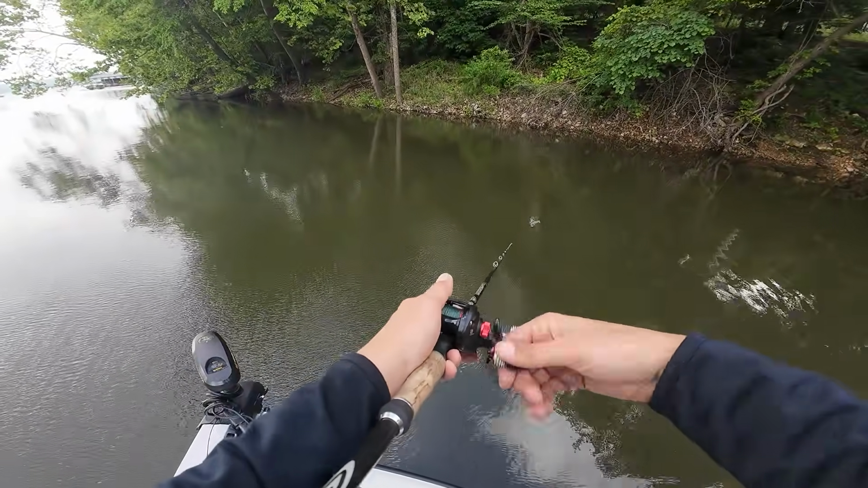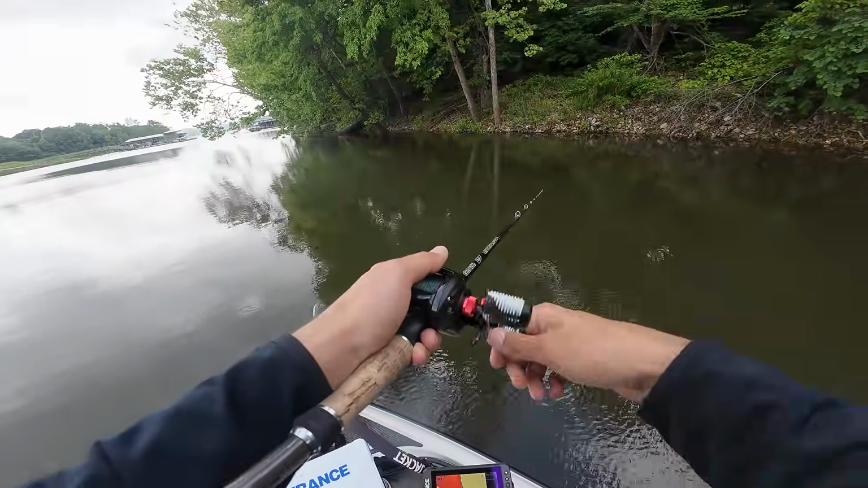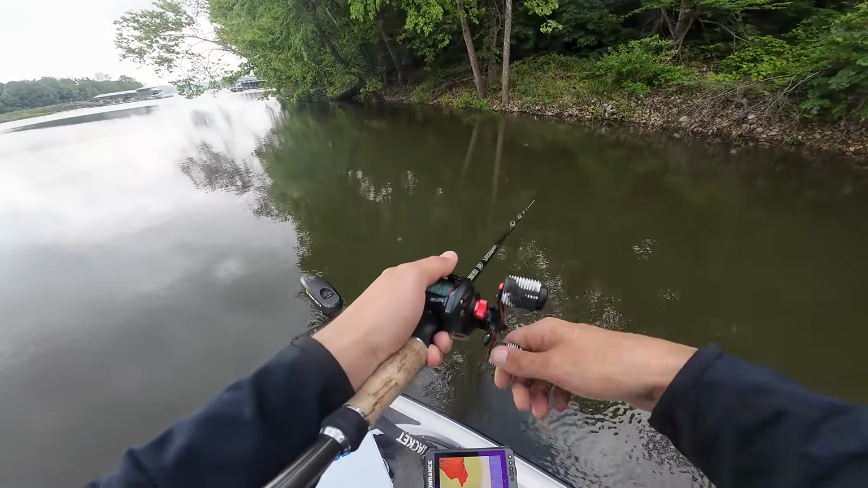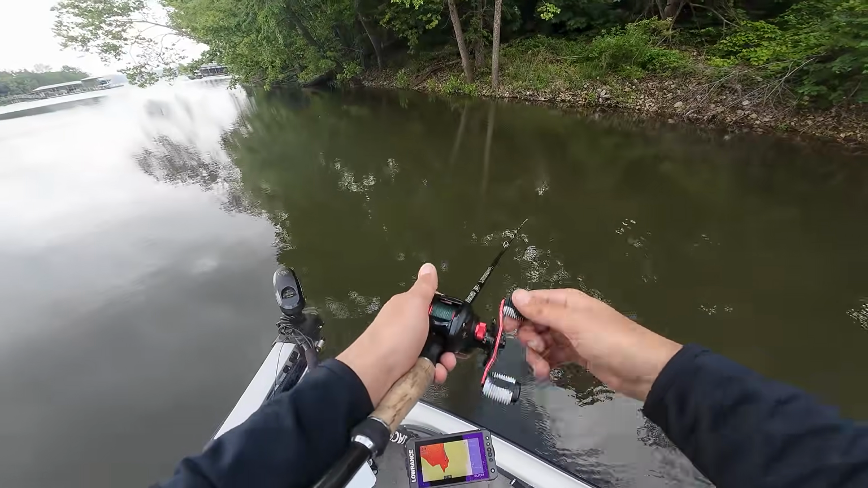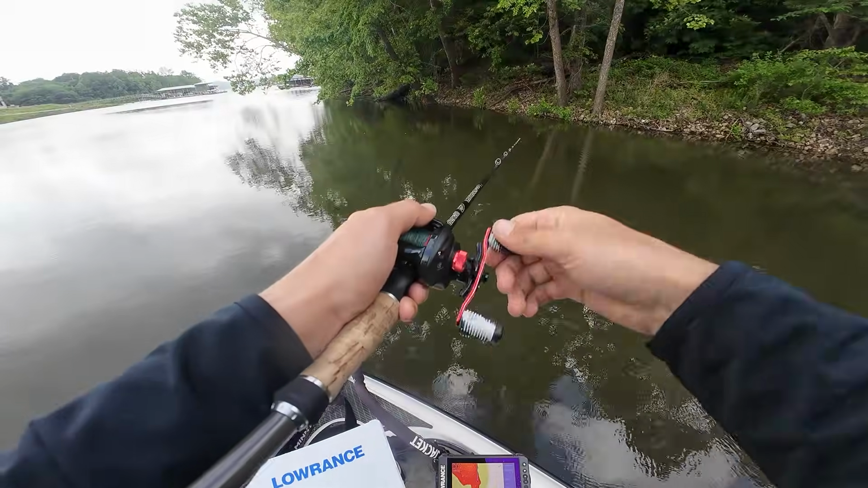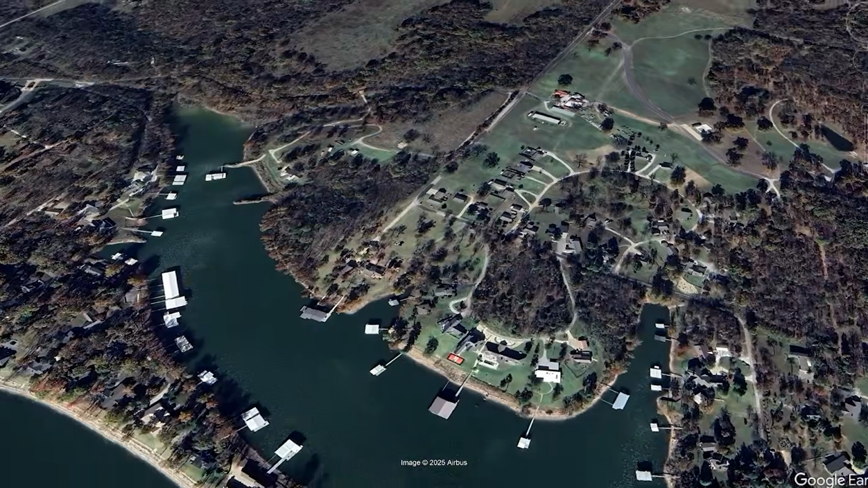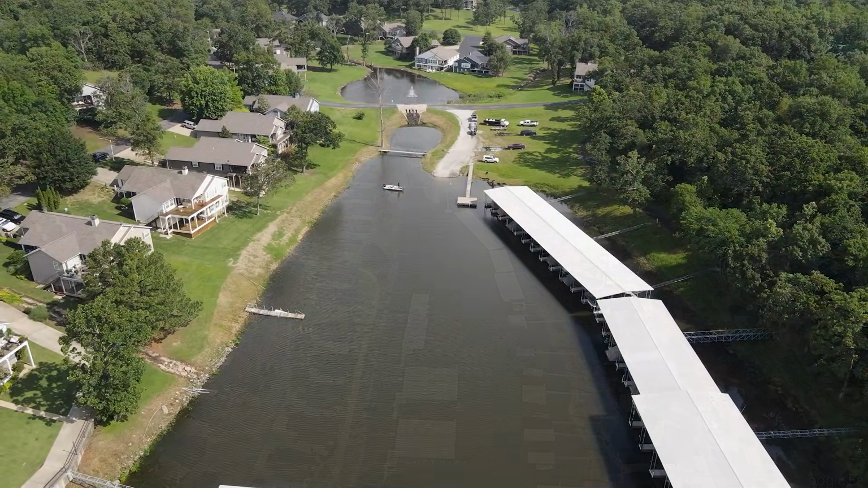So this seems like this could be a pretty decent pattern to run, especially with the cloud cover we have this morning. And I kind of want to try to capitalize on this and one, just fish out the rest of this little runoff area, and two, maybe try to run a few more to see if we can get a couple more bites doing this before this morning bite kind of dies down. After catching my first keeper, I made my way over to another runoff area close by.